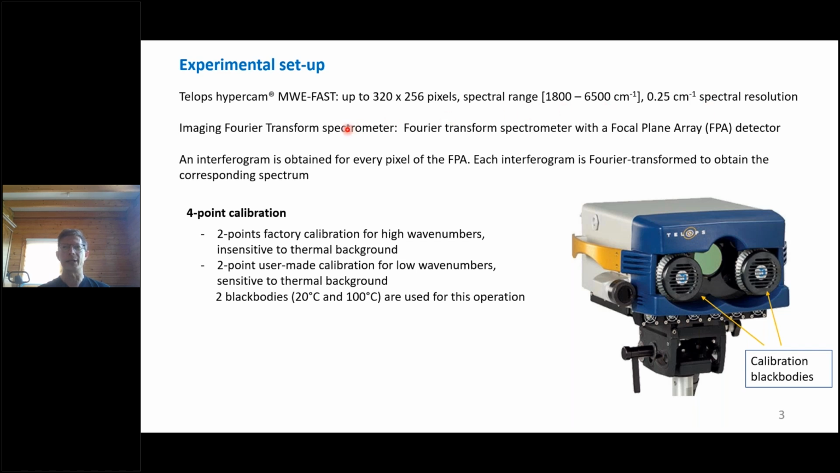As briefly explained by Jean-Philippe, the Hyper-Cam camera is basically a Fourier transform infrared spectrometer, except that the usual single element sensor of a Fourier transform spectrometer is replaced by a focal plane array sensor. So the result is that we obtain an interferogram for each pixel of the sensor. And once the Fourier transform of these interferograms has been done, we obtain one spectrum for each pixel of the sensor.